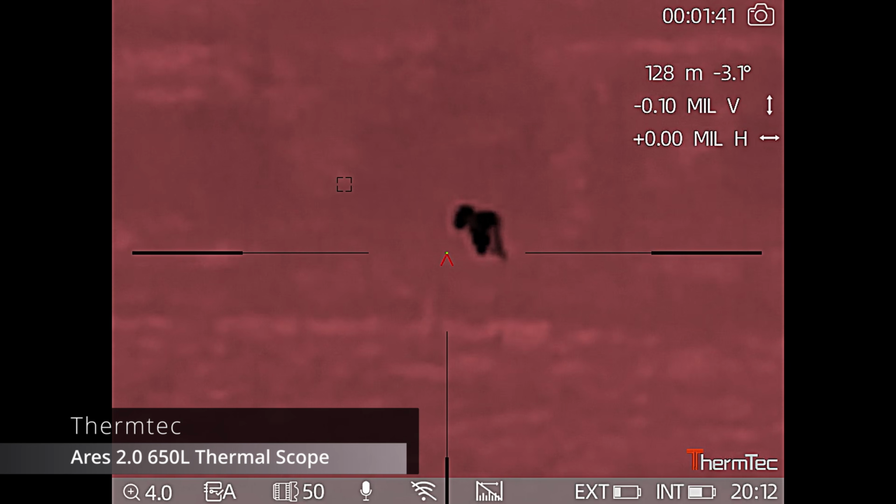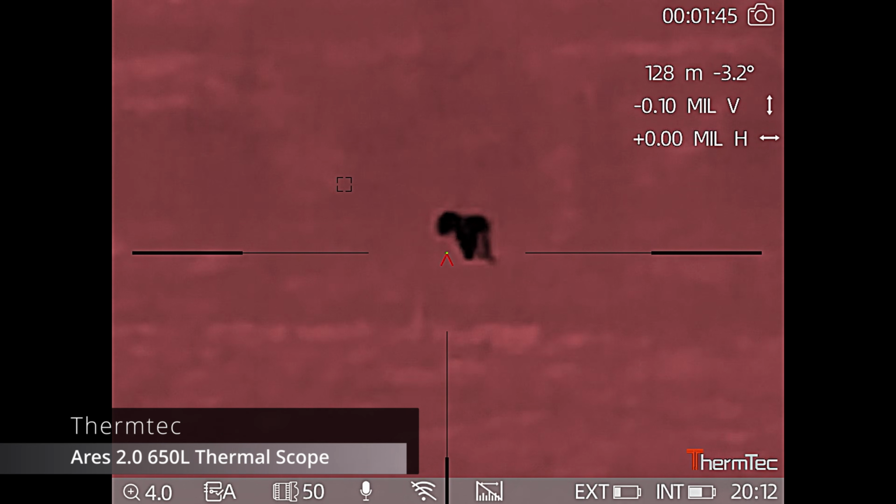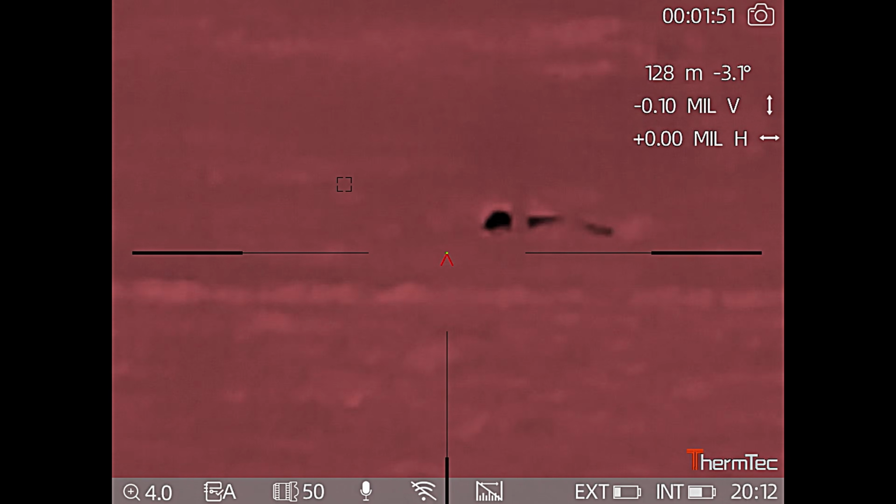Okay, I've had to wait quite a while for this one to eventually make its way across, but it has done, and I've now switched over to the rifle scope. I'm going to see if I can get a shot on this one.